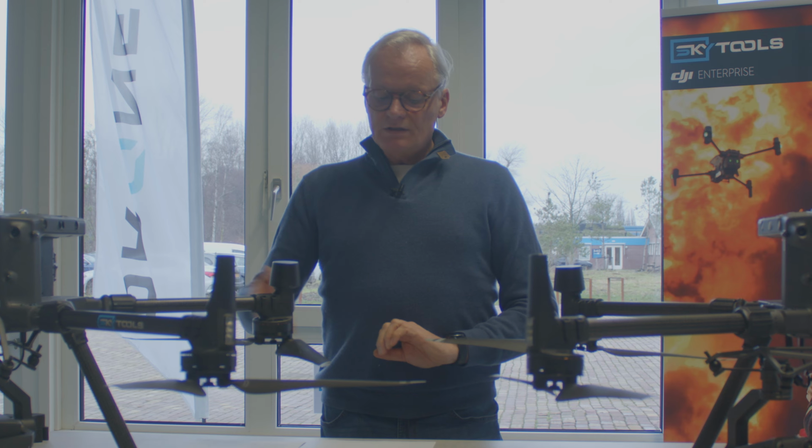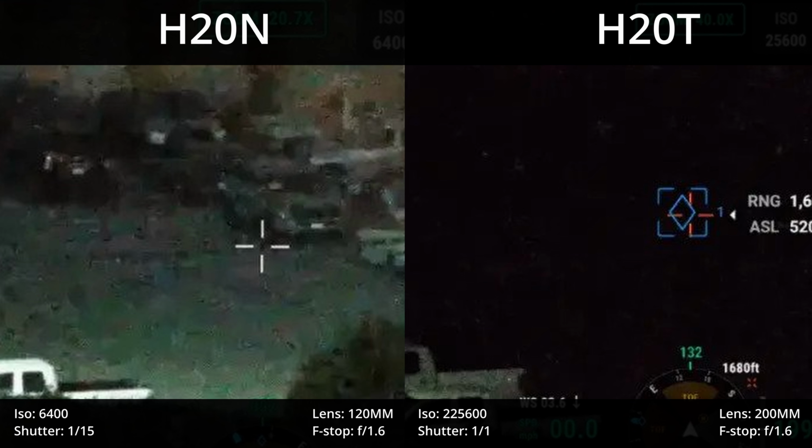Night performance of the H20N is its main selling point, and this is also where the H20N performs the best through the reduction of pixels. The image is therefore much clearer than in the H20T, and this is very visible if you look at the pictures themselves. This makes the H20N the best camera for night inspection, search and rescue tasks.